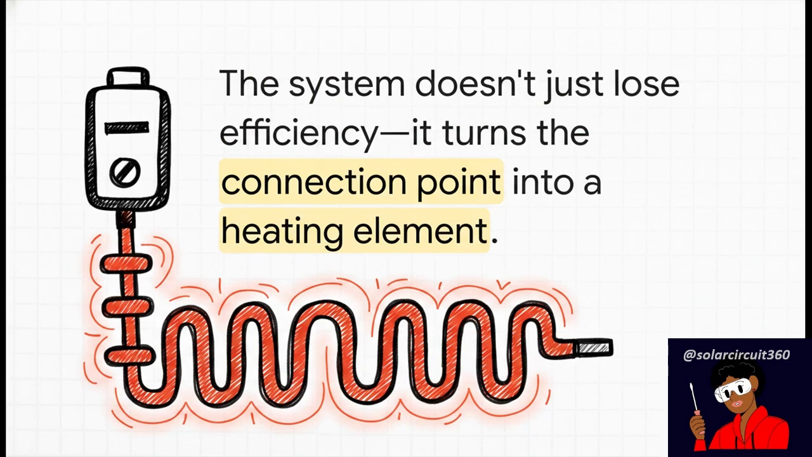So the most crucial point to get here is this. When you have too much resistance at a connection, your power system isn't just getting a little less efficient. It is actively turning that specific spot, your battery terminal, into a dedicated heating element. Yeah, just like the glowing coil inside a toaster.